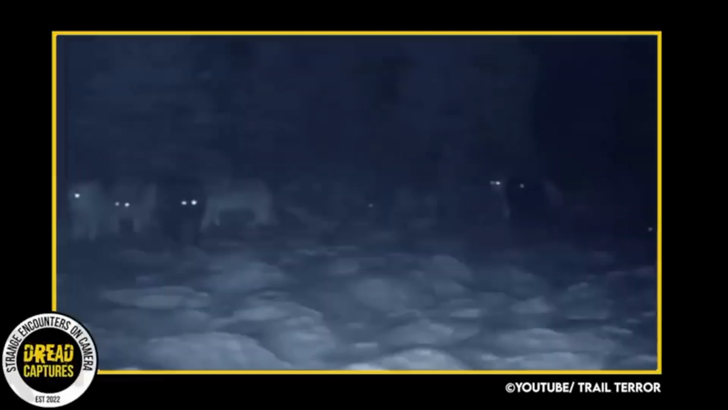With the wolves focused on the ground, it's evident that they are tracking a scent. Despite the motion sensor light going off, this pack of wolves remains unfazed, and their steely composure is a little unnerving. What are we doing here, folks? Do we just sit and watch? I think that's all we can do.